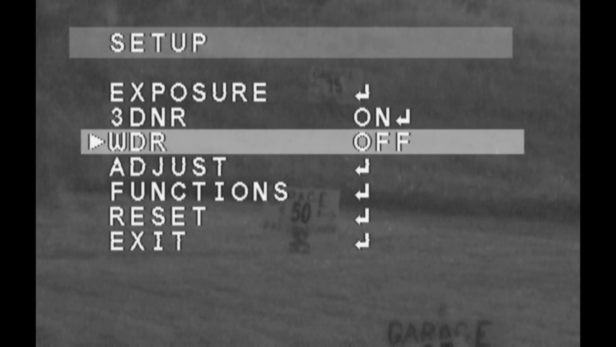We can go in here to exposure and the sense up, and we can go down to 2x sense up so it doesn't have as much drag. Still a nice looking picture. Whoops, sorry, I hit the connection. Wrong way. So you can go down to 2x. I figured that 4 is the max that anybody's going to want to go, but I wanted to show you how good it was even at 2x. So I'm going to bump back up to 4.